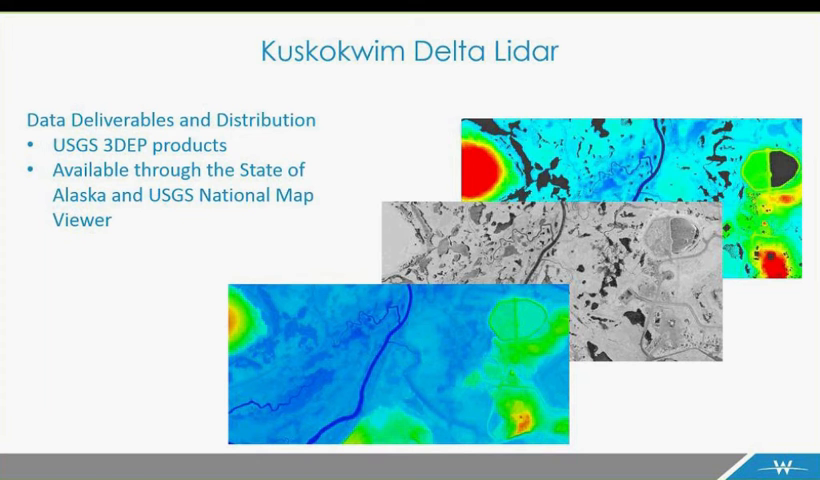These products are all being basically completed right now, and the work is actually done. They're just in review. There's a process that we go through with the USGS. They have what's called the NGTOC, or the National Geospatial Technical Operations Center, and their job is to take any USGS 3DEP LiDAR project that has been collected and processed by a contractor, and they go through and do a review of that data to make sure that it meets the project specifications. So all of the products are completed.